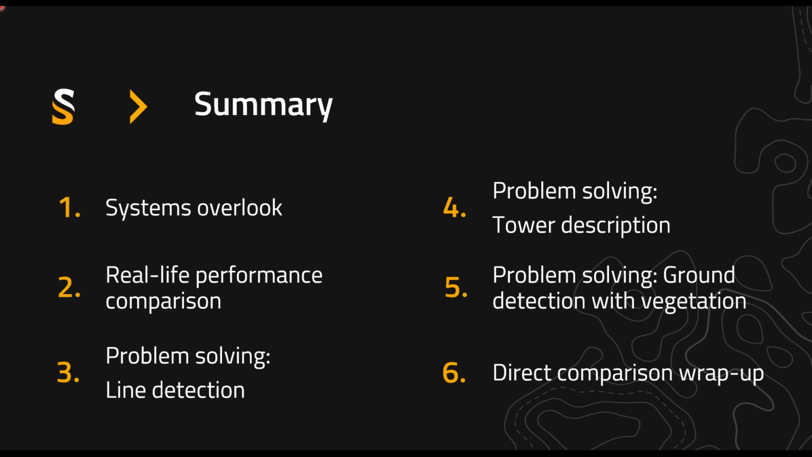So two main areas of discussion today. The first one being more corridor mapping and power line surveys, and the second one being ground detection. And then we will finish with a direct comparison wrap up.